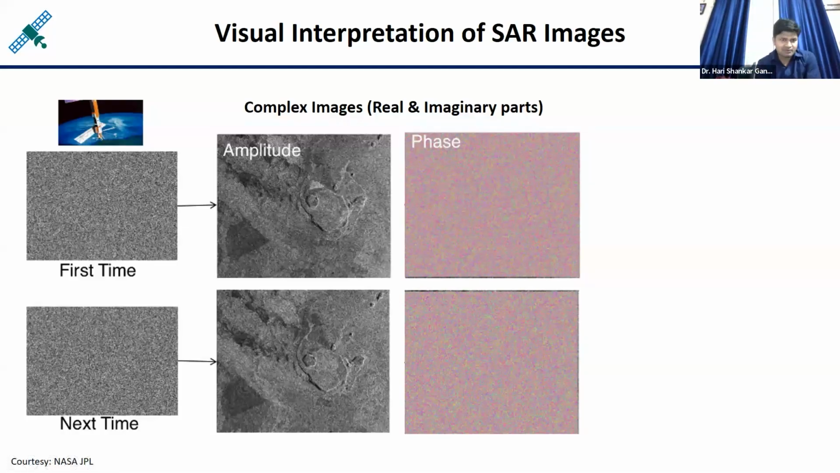Now we forget about the amplitude images, because in interferometry we want to monitor very small-scale movement, so only phase images are important. But if you see these phase images, nothing is understandable. We cannot interpret anything like this because these are grainy structures. They do not look like an image.